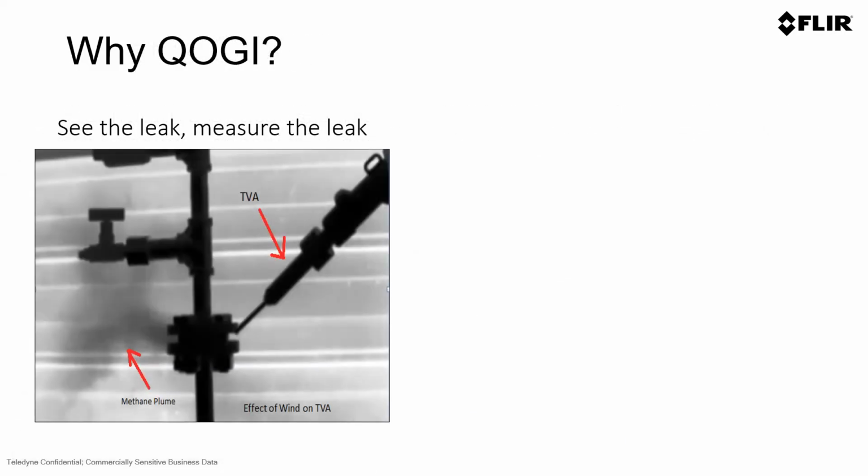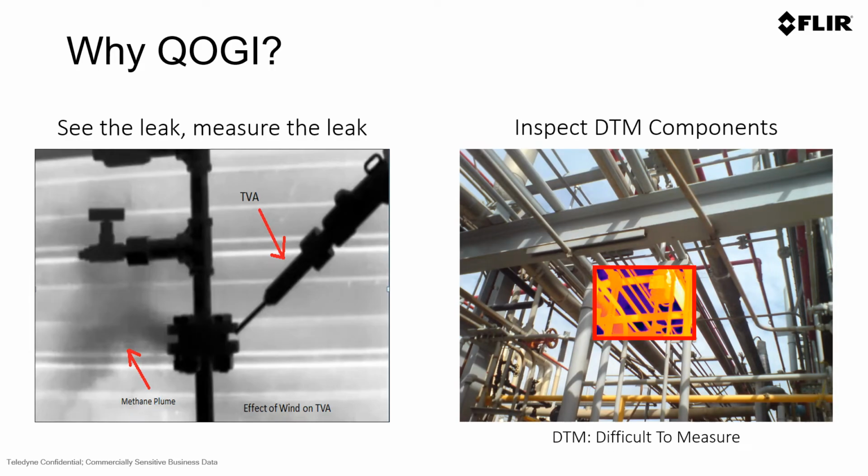Why QOGI? Simple, you can see the leak, so you know where to measure the leak. With a TVA, you can see that if you don't know exactly where to point it, you may not be measuring anything at all, much less accurately measuring the emission. In addition, you can inspect DTM, or difficult to measure or difficult to monitor components. This is a quick video showing you a component that's overhead and would be very challenging, if not impossible, to inspect and measure with other technologies.